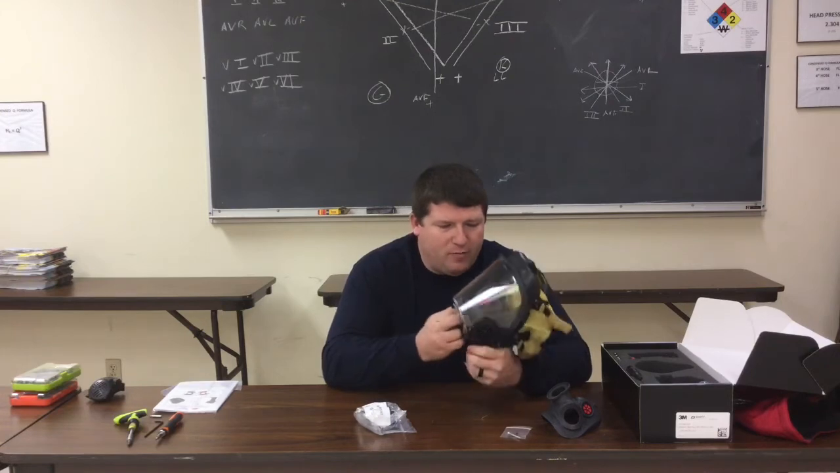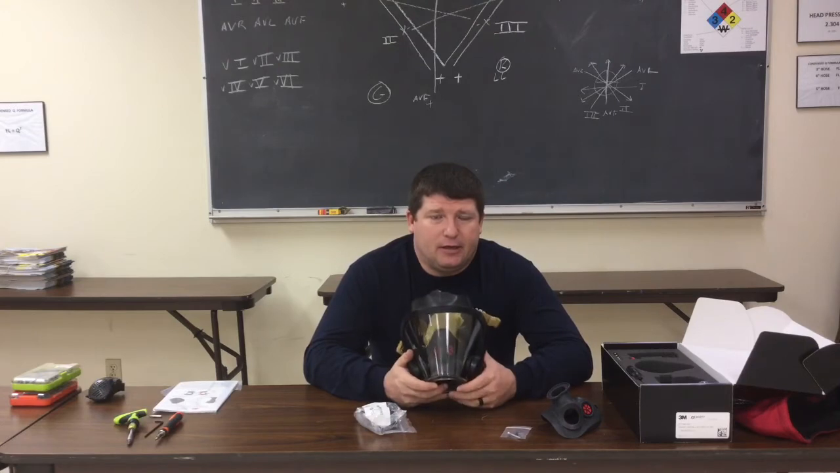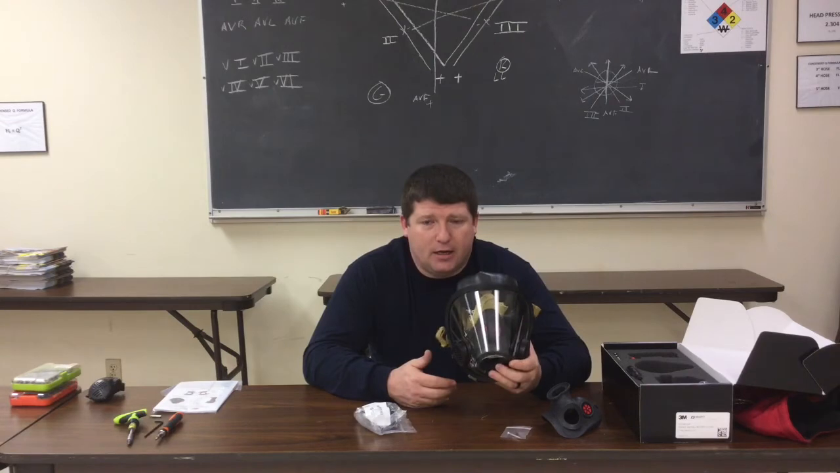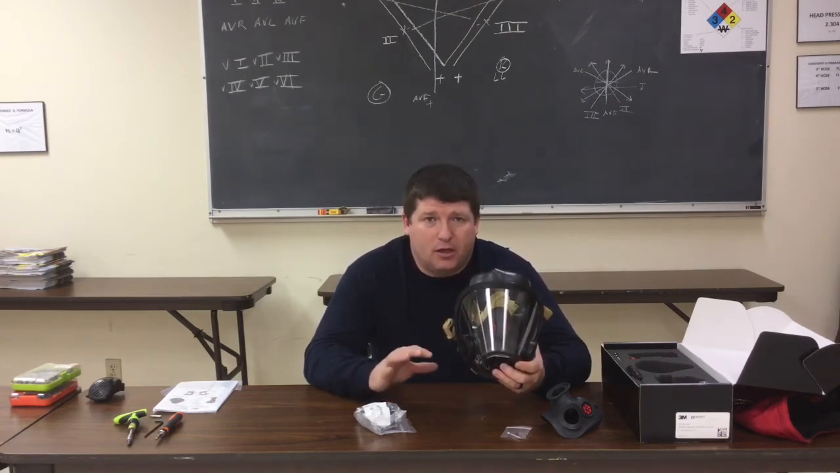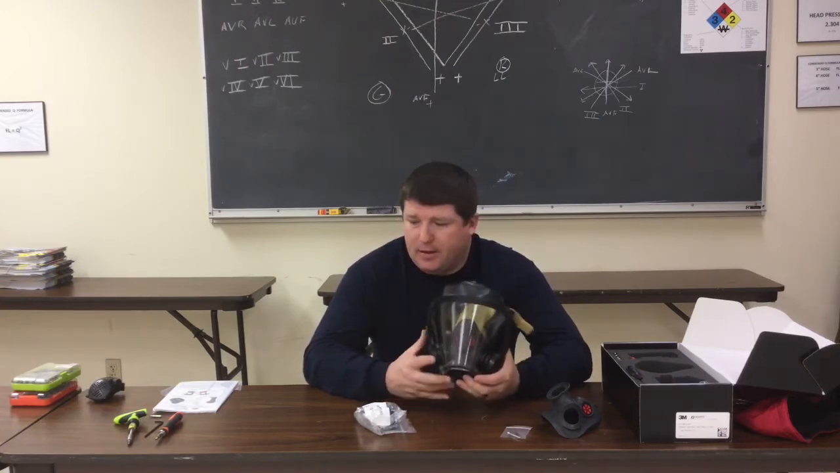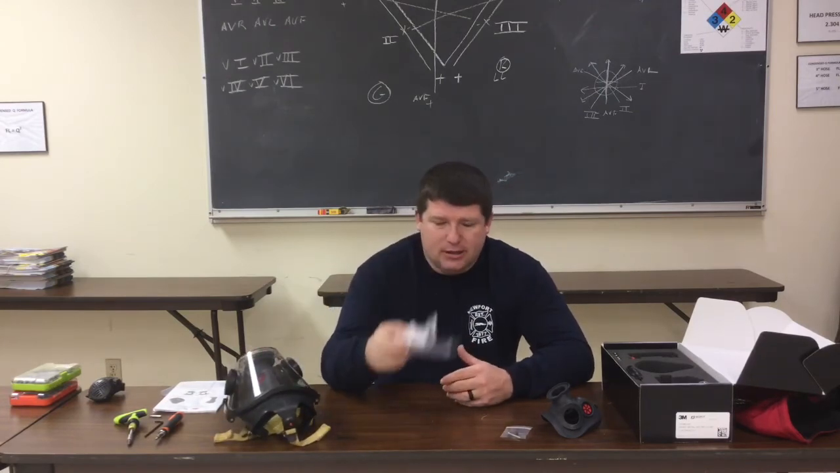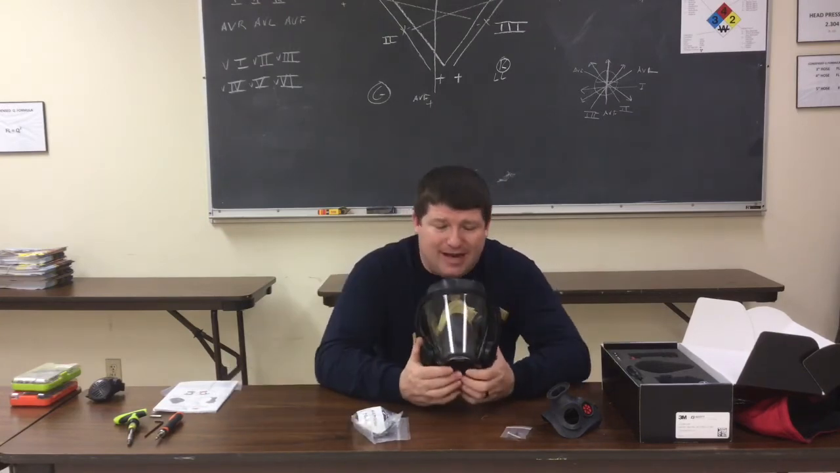If you do have the mask and you're purchasing the thermal imager, I highly suggest you go on to Scott's website and look at the manual for the Scott Sight Pro. Down at the bottom of the page you have some manuals that you can choose to look at. Look at that on the literature, go down and find the model number you need. There's several different model numbers. Some include the mask, some include the left-hand brackets, but for each one there's a different model number for the size mask you have.